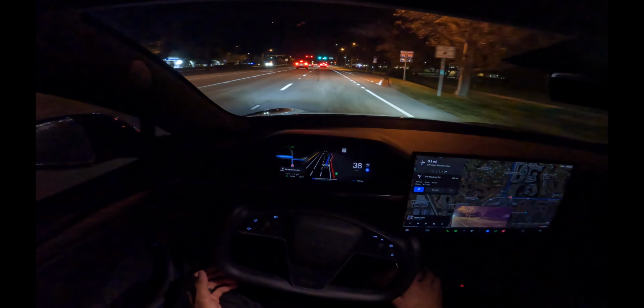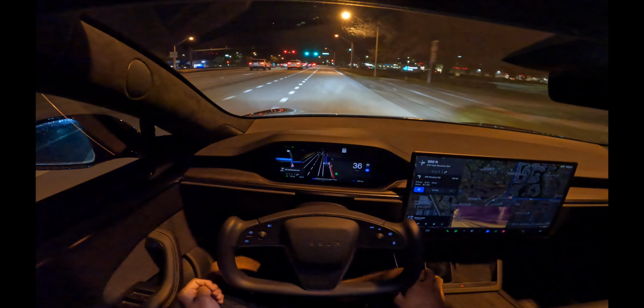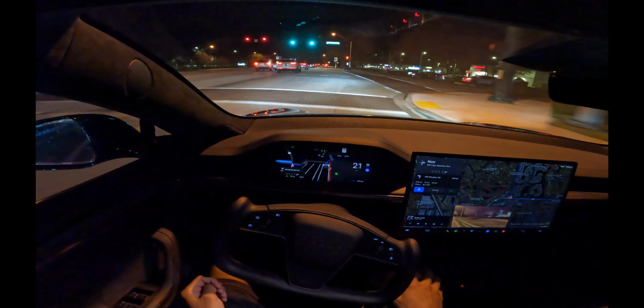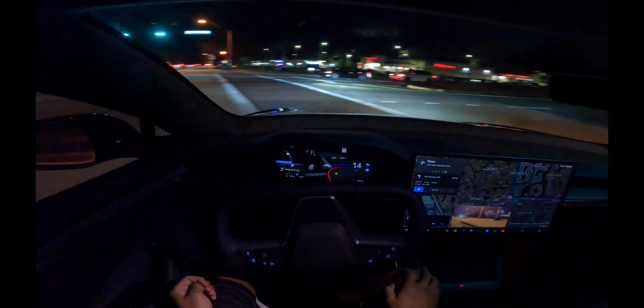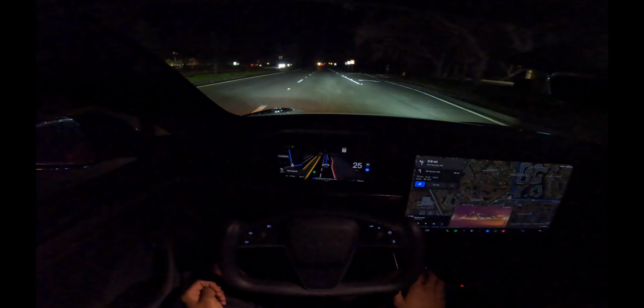So just someone getting towed. Oh, we slowed down a lot to take this. That was a smooth turn. I like that.